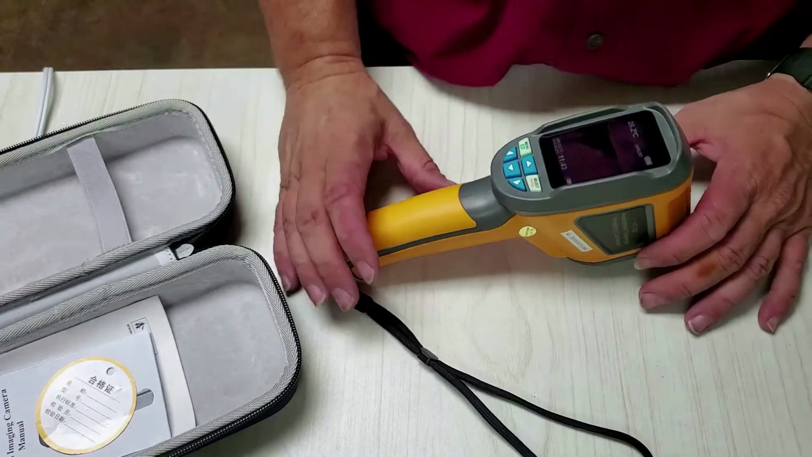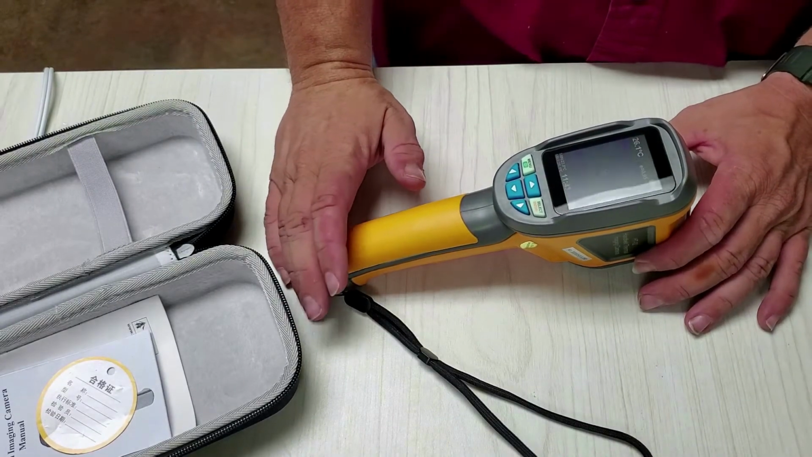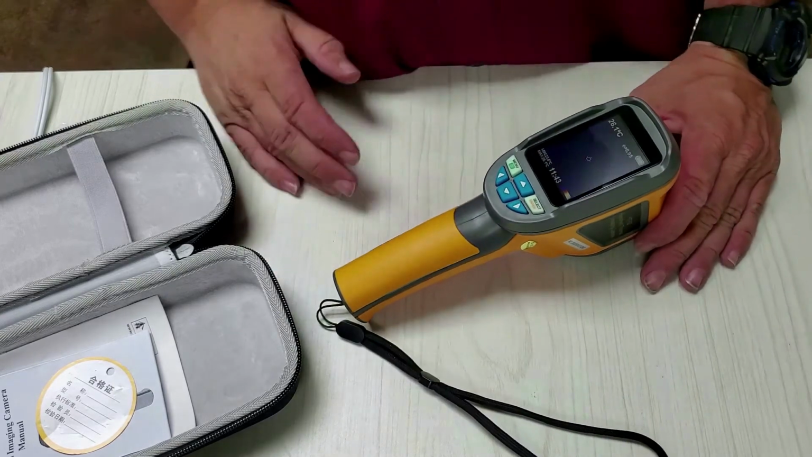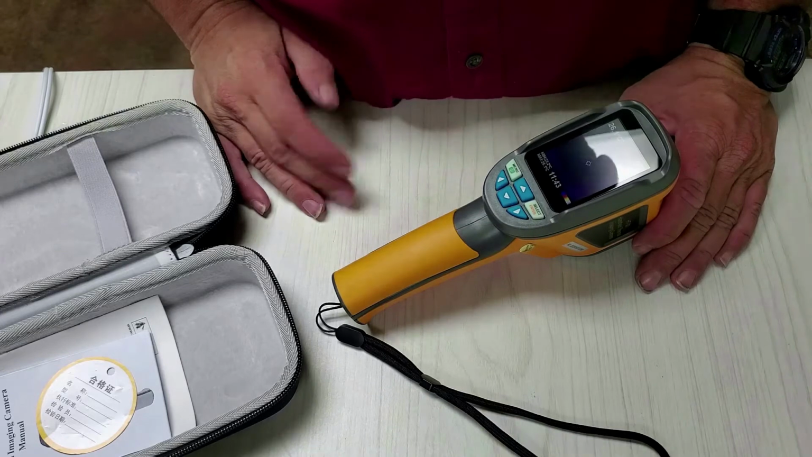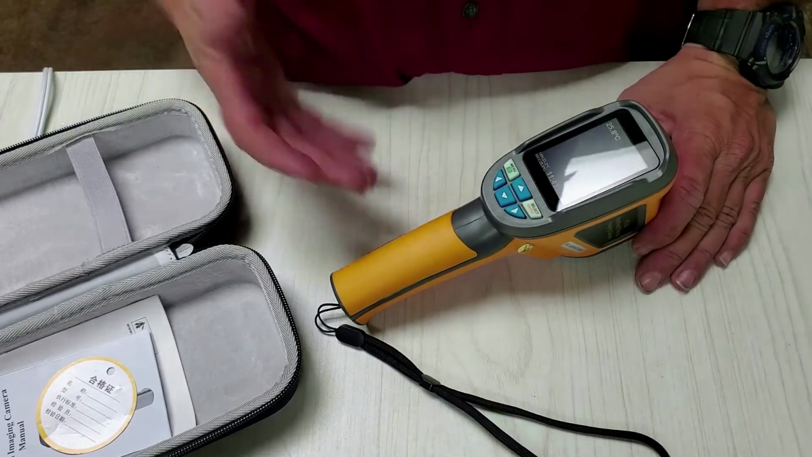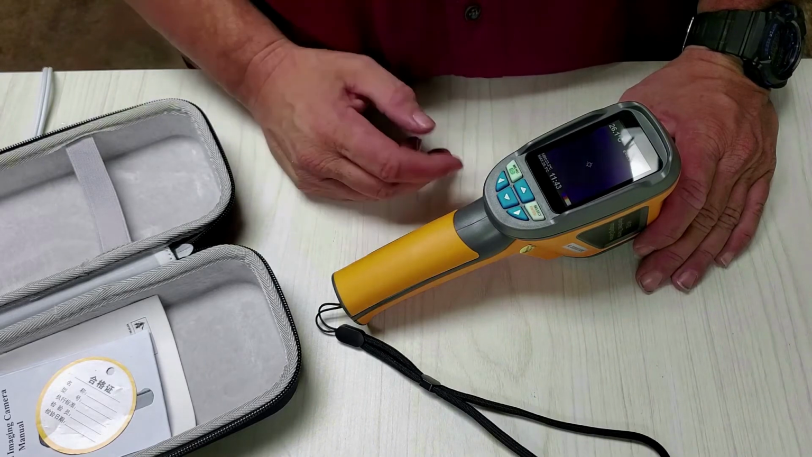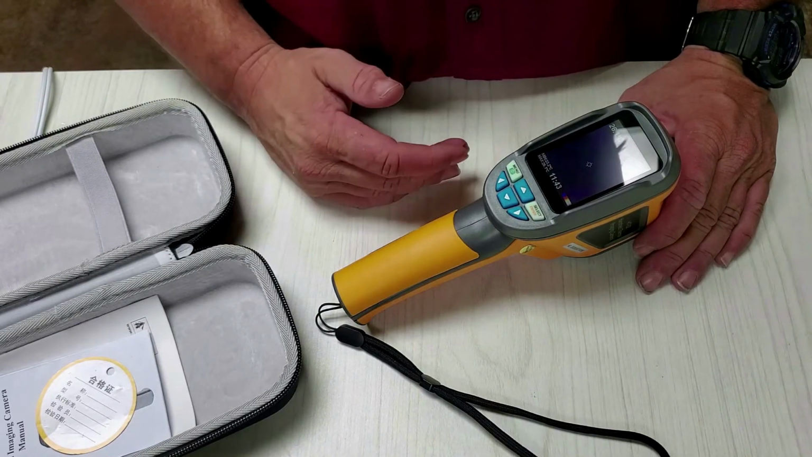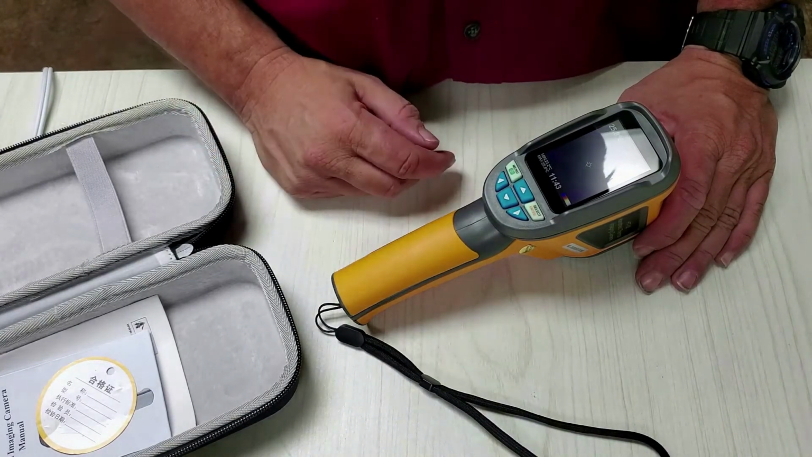Thing about bees is they generate heat. So when they're inside of a wall, that wall on the outside is, let's say it's 75 or 80 degrees out, it really doesn't matter, it can be hotter too. But the thing is bees generate heat and they try to maintain between 90 and 95 degrees, primarily 92.